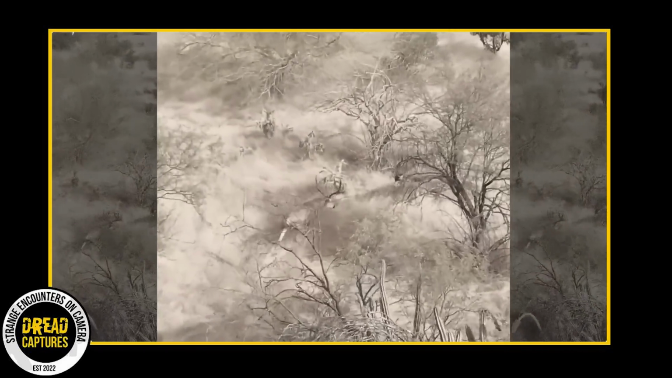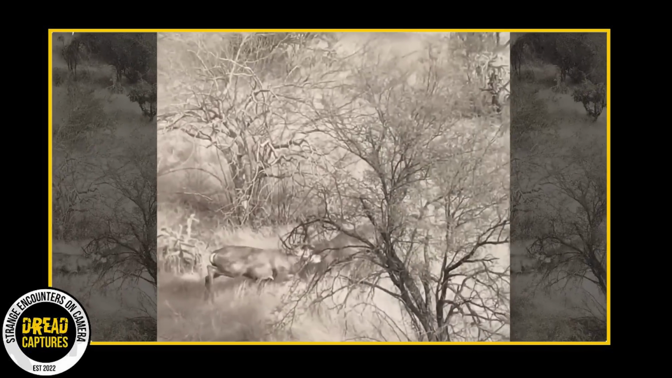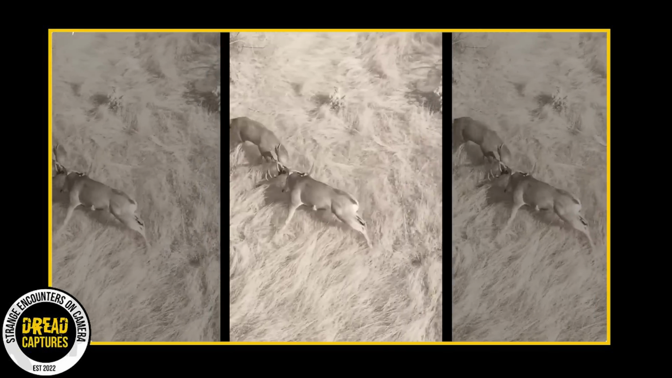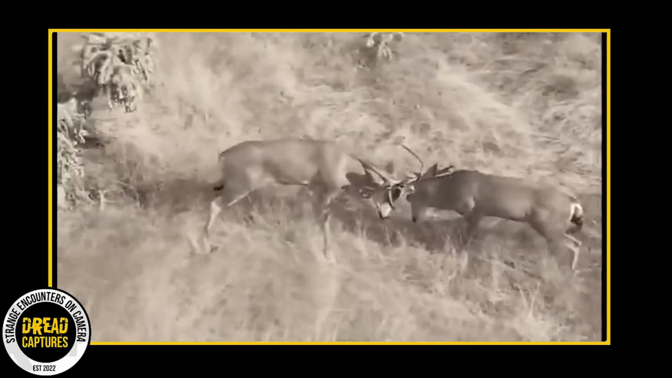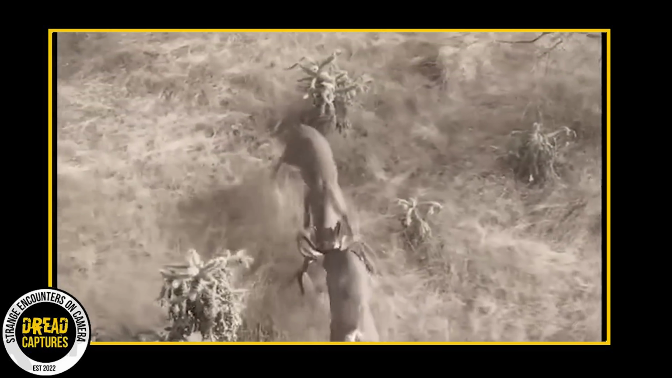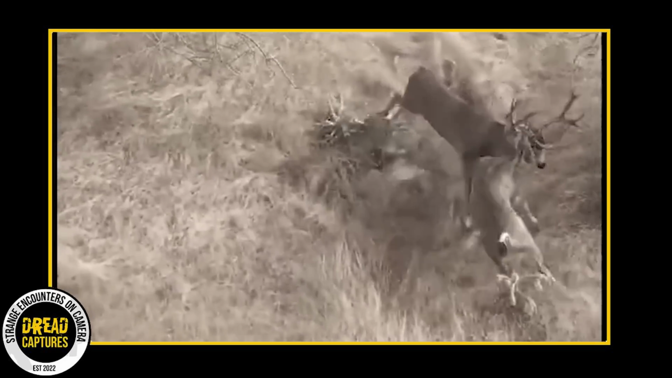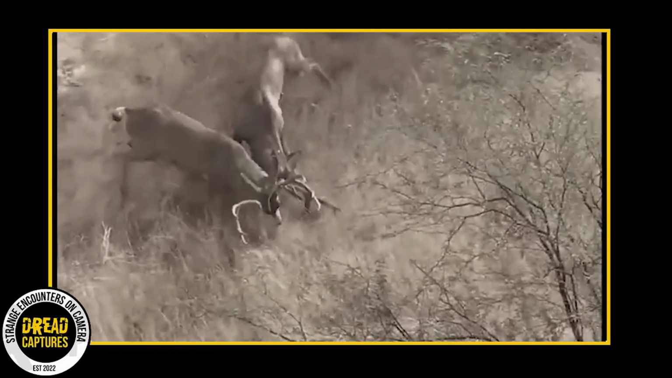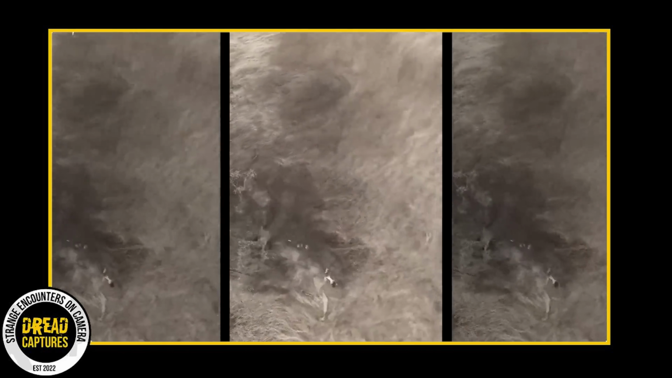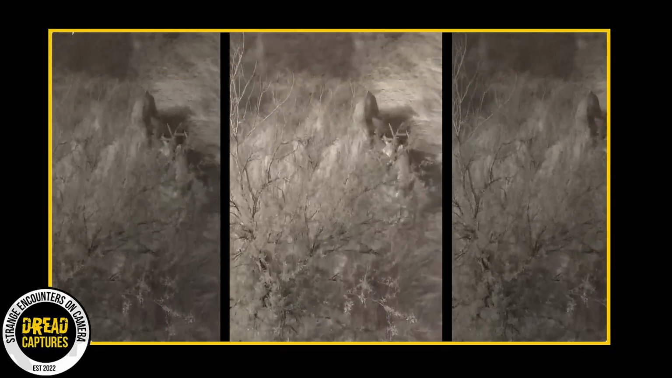Check this out as these two big boys get after it. Bucks primarily engage in combat during their mating season, which generally occurs in the autumn and winter. During these periods, they spar with their antlers, aiming to overpower rival bucks to establish supremacy and secure mating rights with females. Such encounters can be fierce, occasionally resulting in injuries or even fatalities.